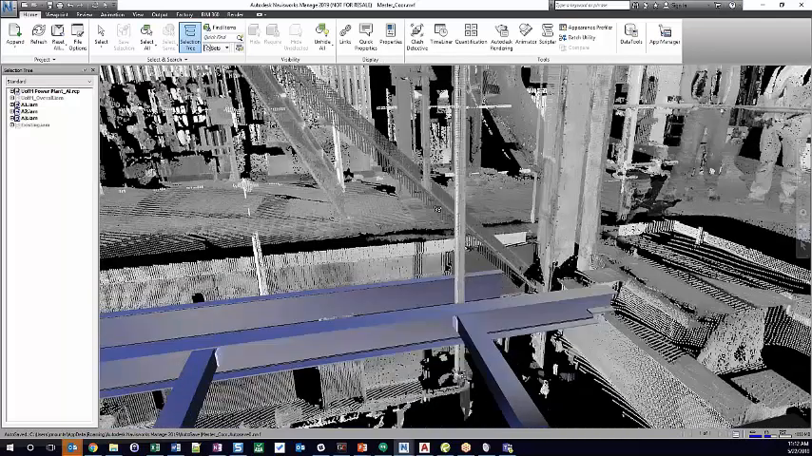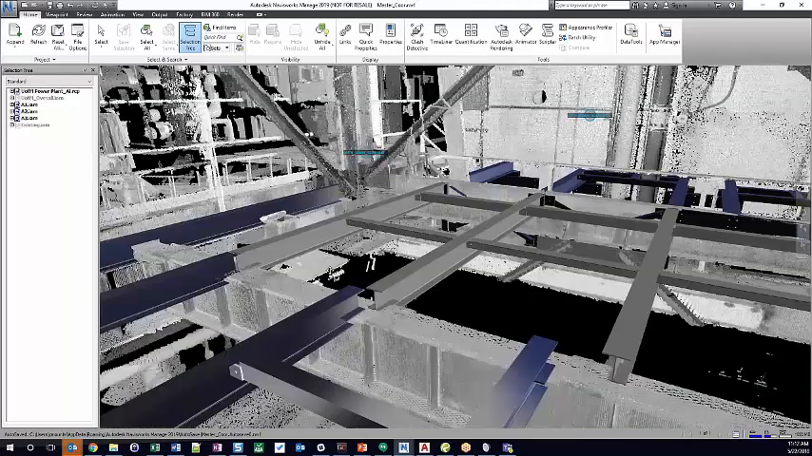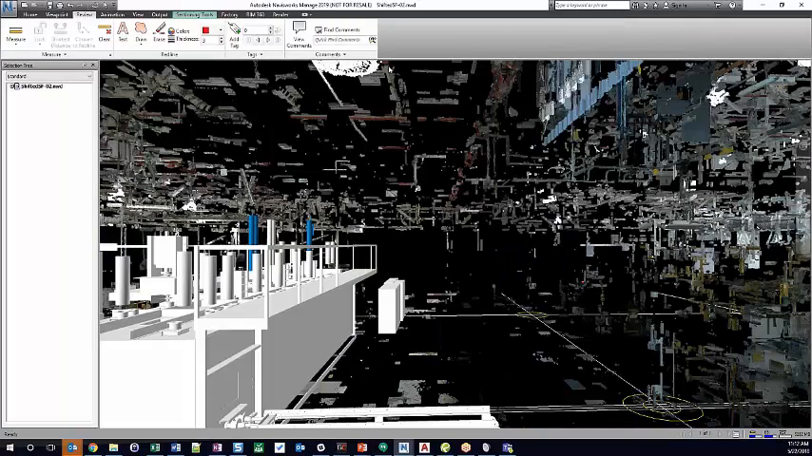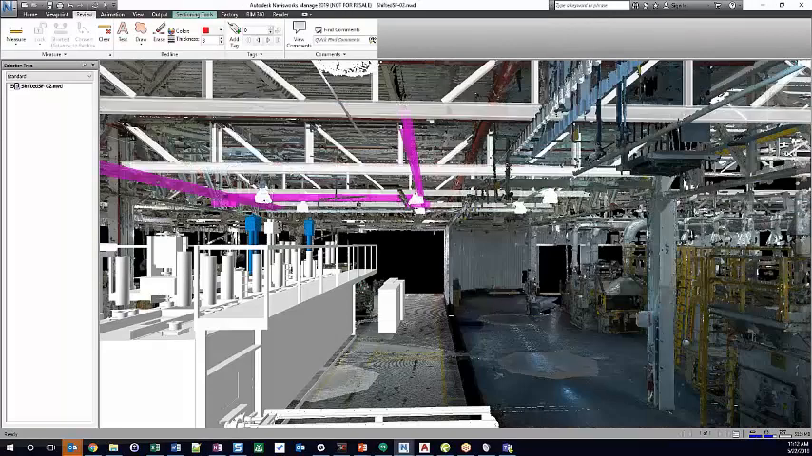I said this is a very, very small project. 15 minutes of scanning easily eliminated many, many, many hours of extra field work. We'll jump into our next project. This one takes a little more detail in the point clouds, takes a little longer to show up.